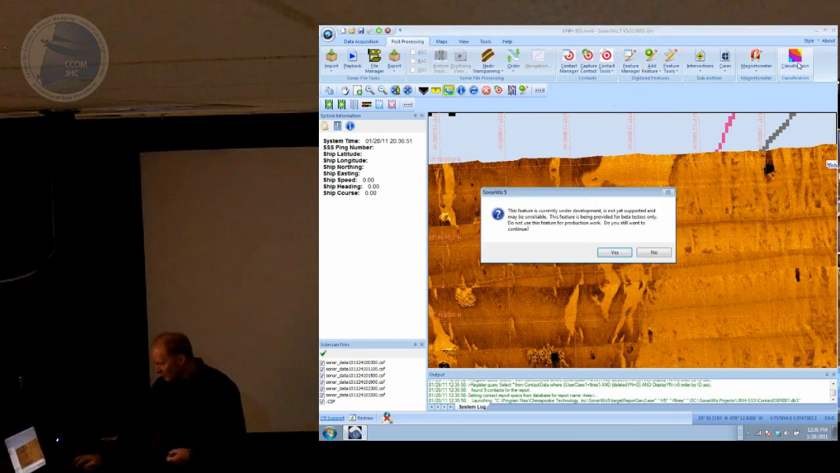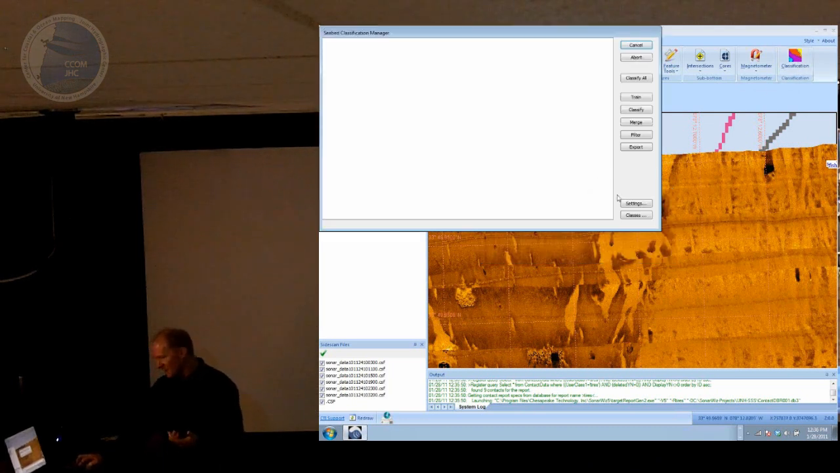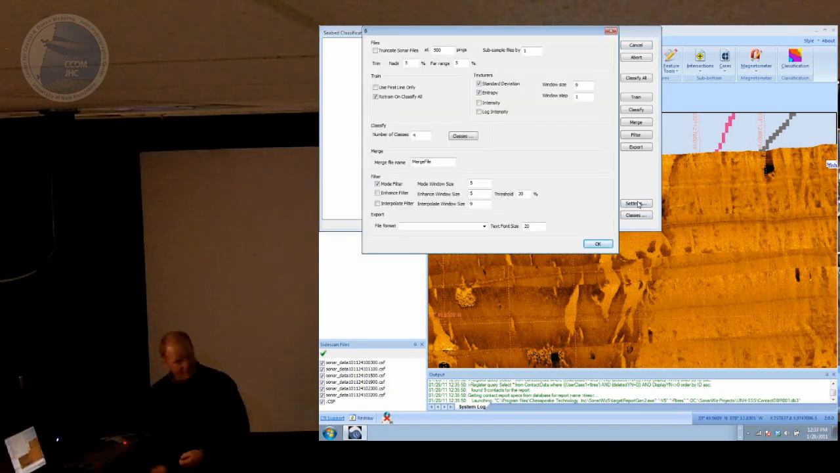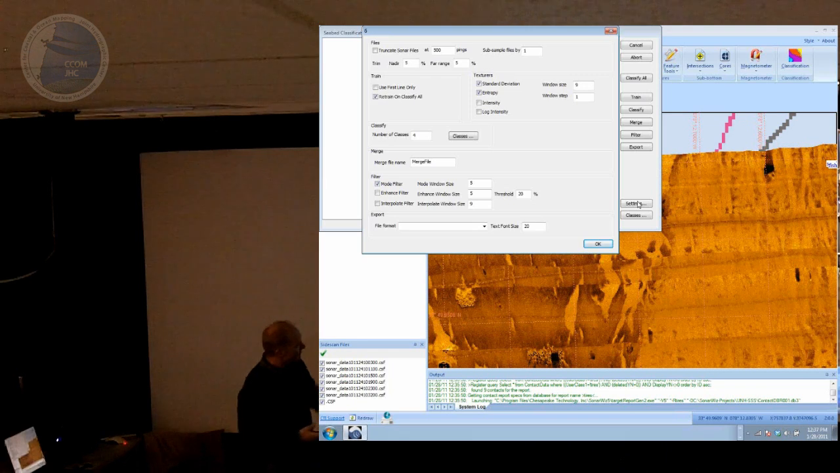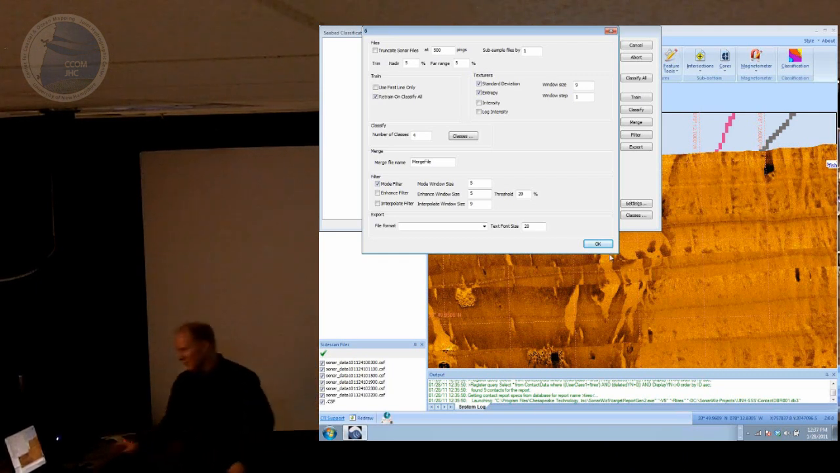I'm going to briefly introduce the classification product here. Again, you get this warning when you click on the classification button because it's definitely not done yet. But the idea is we're using something called a grey level co-occurrence matrix, which I guess is used to look at pictures of your liver. But it lets you set up a number of classes that you want to try to find in the sonar mosaic, and a bunch of settings for which attributes you're going to try to classify on. I think the default ones are standard deviation of the amplitude and entropy. They seem to work pretty well.